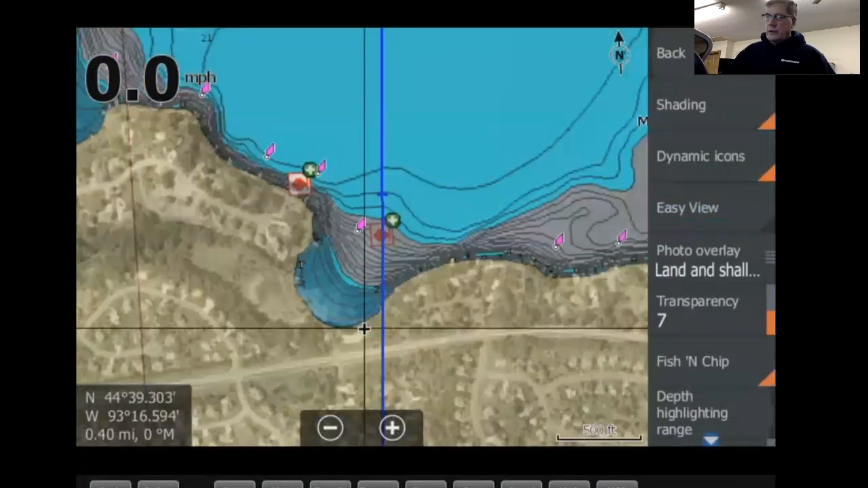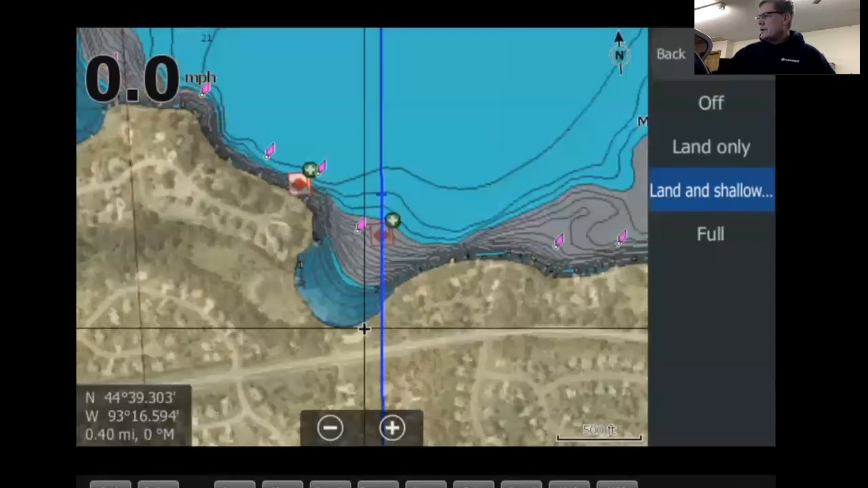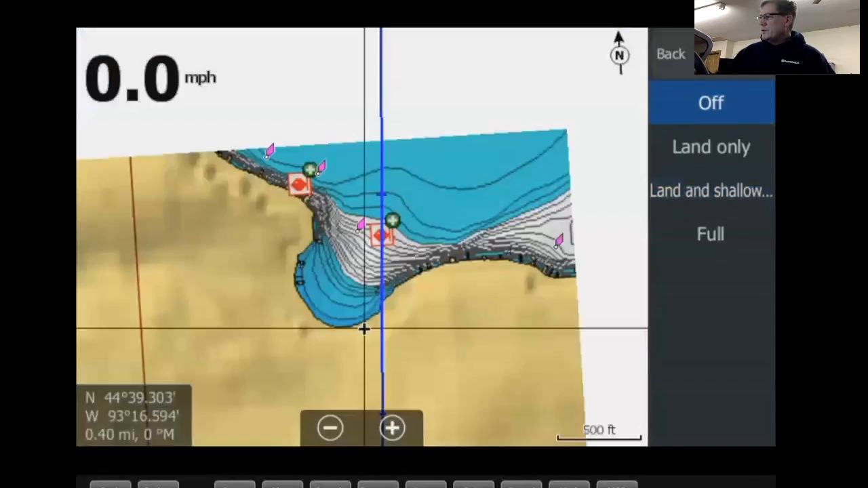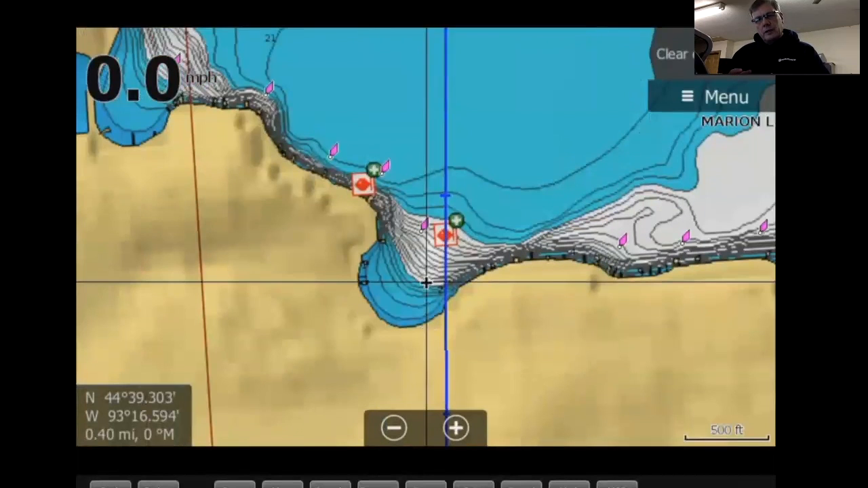Photo overlay, again, Hot Maps Platinum. This is where you get the background. So I'll turn it off. You see the sides over here, the photo overlay goes away. Hot Maps Platinum has photo overlay of many parts of the country. Some of the places I like photo overlay is on a river, backwaters and things like that. They may not show up in the mapping, but they may show up in photo overlay. So if you got backwater cuts and things like that, Hot Maps Platinum's pretty cool. I like Hot Maps Platinum.